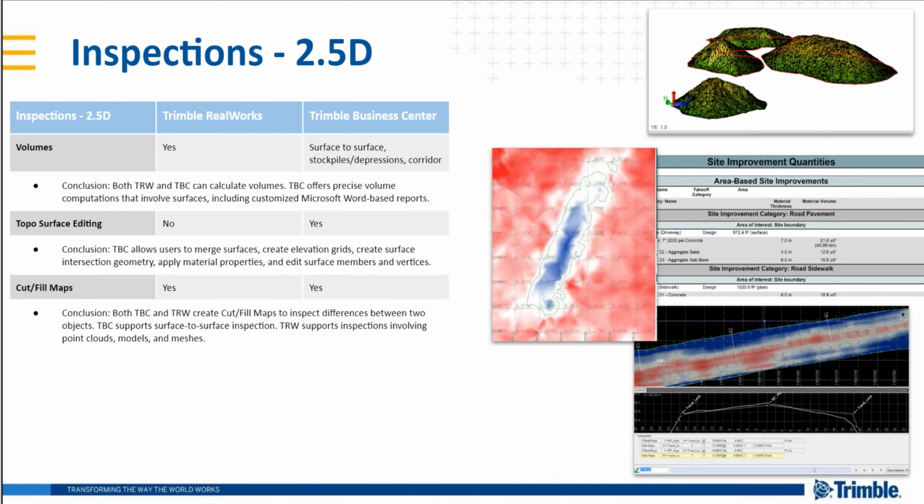I would like to add one more point about the volume calculation in TBC. One thing I really like is not only will TBC calculate an overall volume for all the surfaces I created, such as stockpiles or depression type of surfaces, but also for each of these surfaces, I am able to create subgrade layers and manage all the materials for these subgrade layers. So when I'm calculating the volume, I can even take into consideration the material shrinkage or bulkage ratio and get a better, more precise estimate on my project scope.